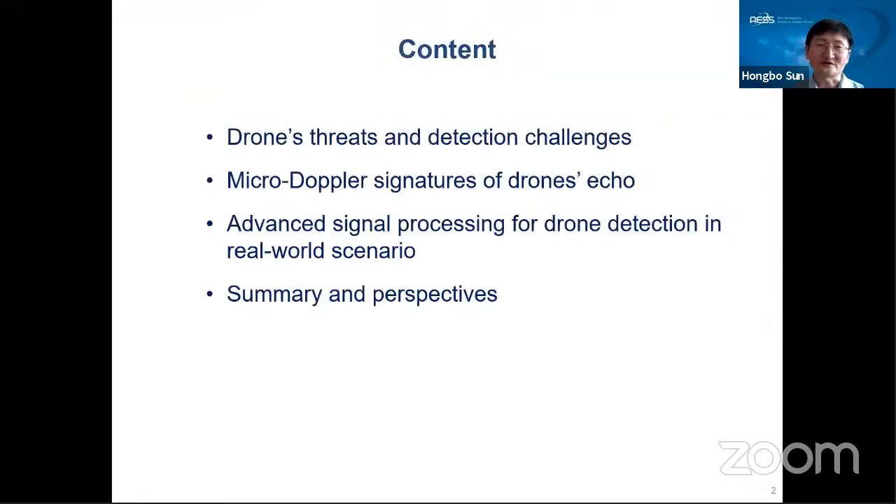This is the content of my presentation. At the beginning, I will give some introduction about the drone threat and also the detection challenges. After that, I will introduce the micro-Doppler signatures of drone targets. Then the third part, the most important part in my talk, I will highlight how advanced signal processing can help with drone detection and classification in real world scenarios.